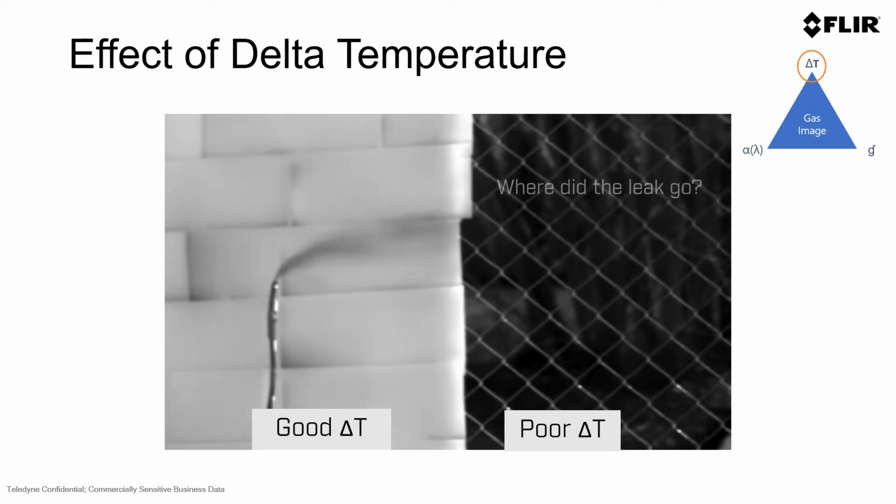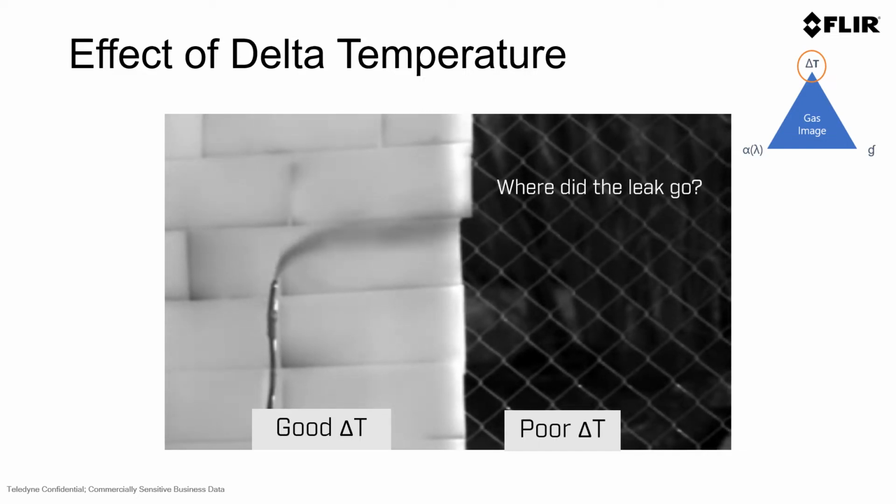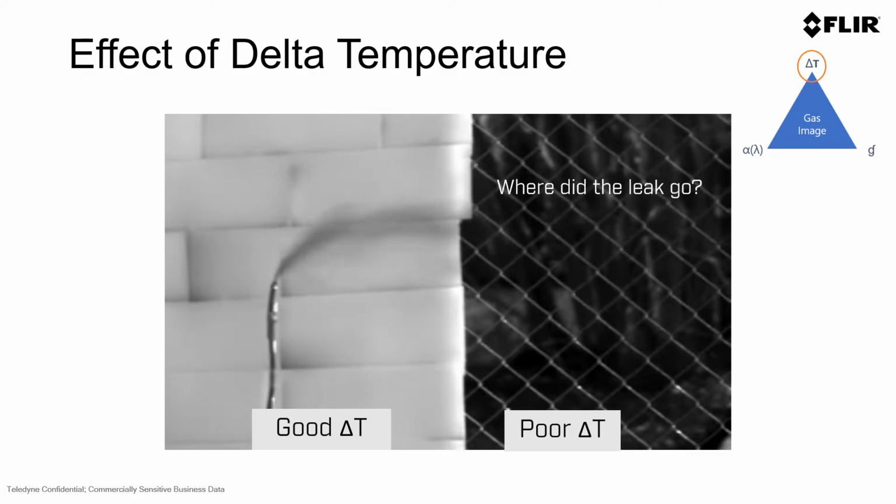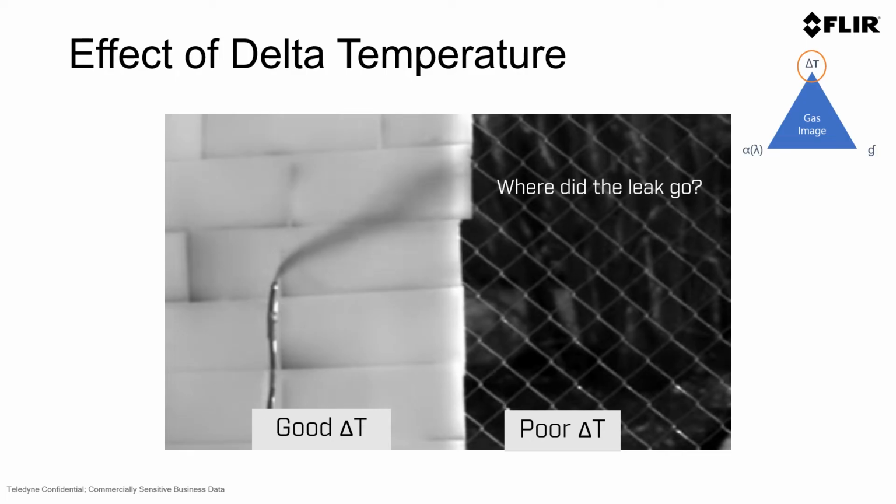And you need to understand the effect of delta temperature. In this video, it's a good example of a high and good delta T on the left and a poor delta T on the right, where you have a wall on the left, and on the right you simply have a chain link fence and trees in the background. You'll notice that the leak seems to disappear unless you intensely look at the chain link fence, where you can see the leak carrying over there. The leak didn't go away. What happened is there's poor delta T on the right, where you simply have ambient trees in the background versus a warm wall.